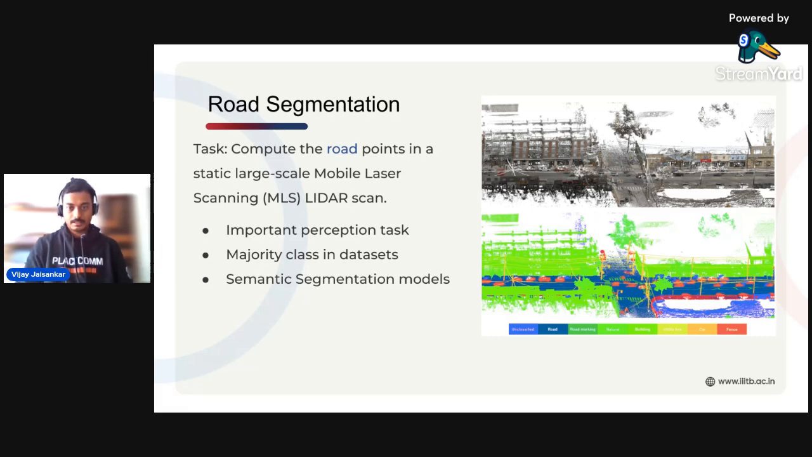So as you can see over here on the right, this is from the famous Toronto 3D dataset, and the road points in dark blue here correspond to a majority class in the dataset. And these kinds of tasks, to determine which point belongs to which class, are typically solved through semantic segmentation models.